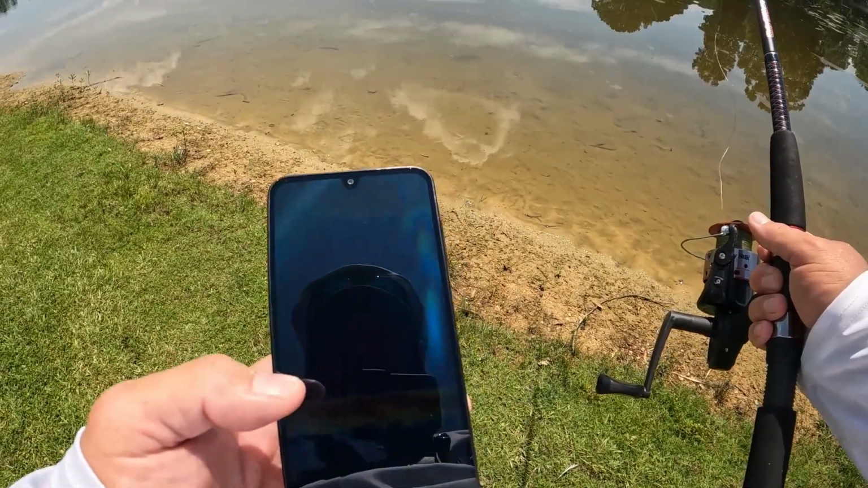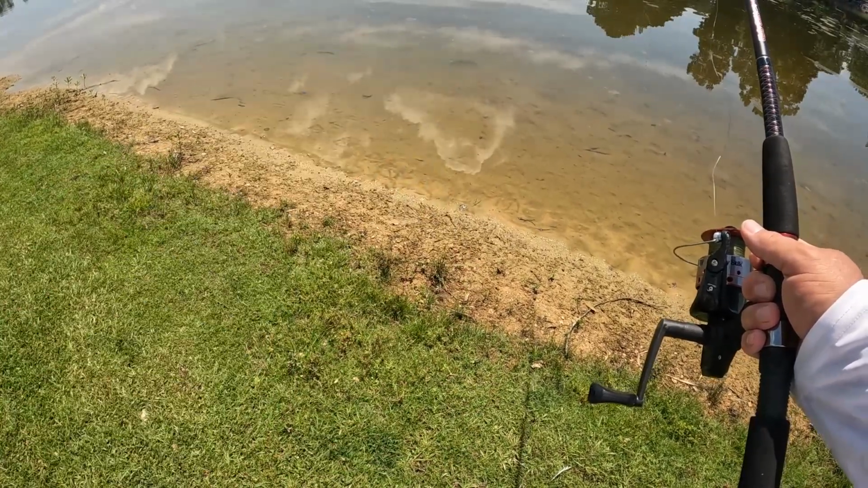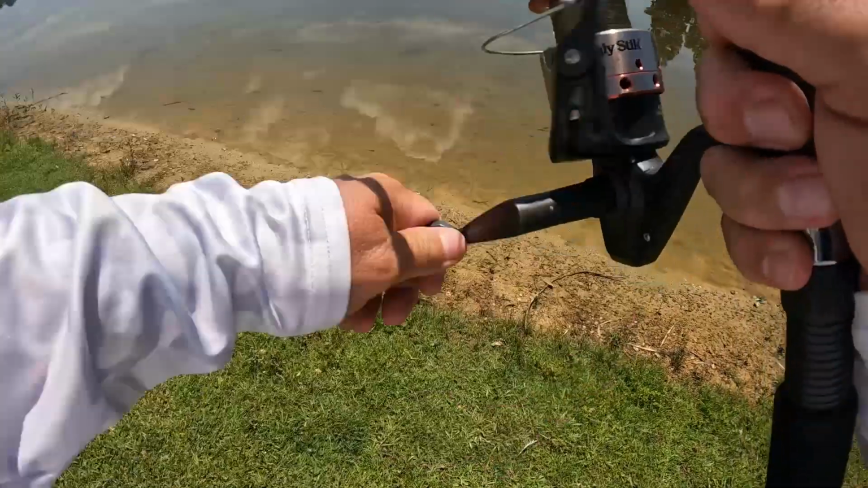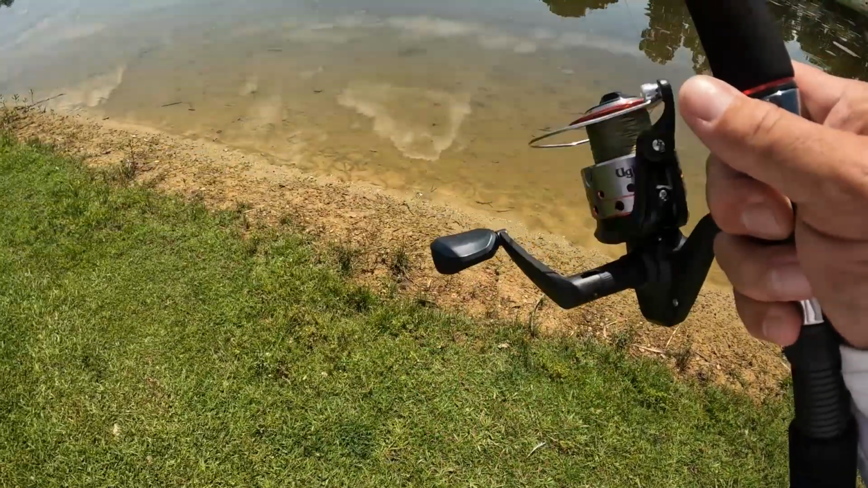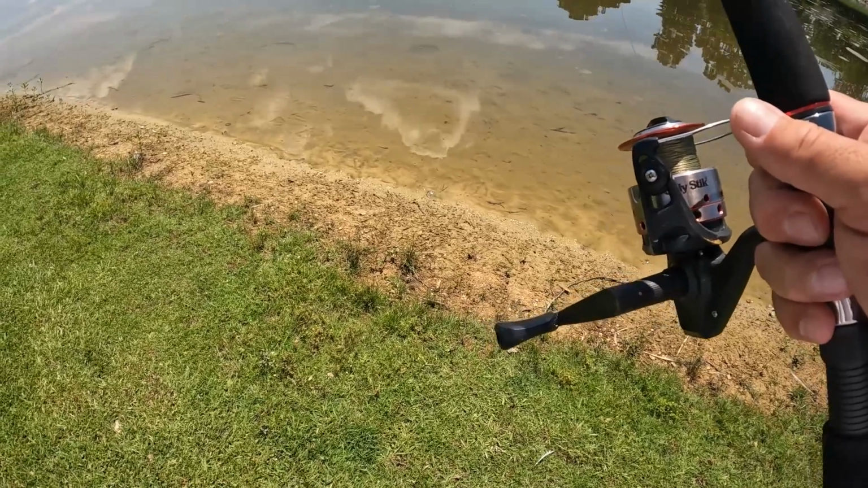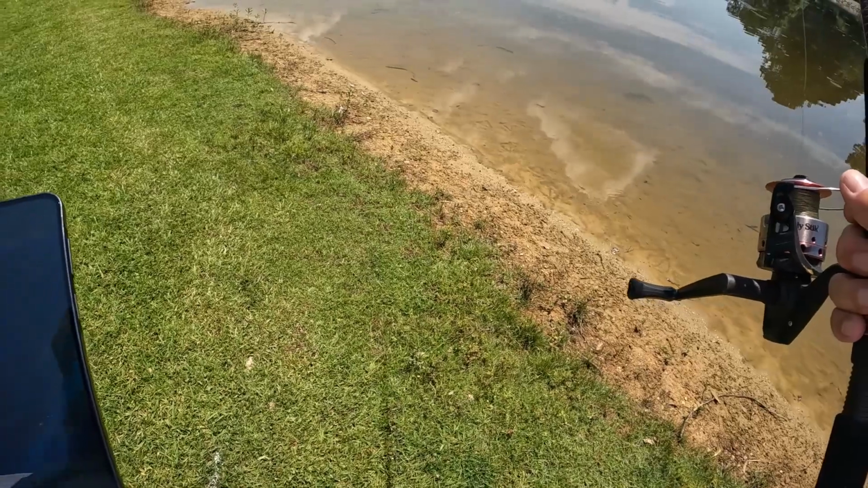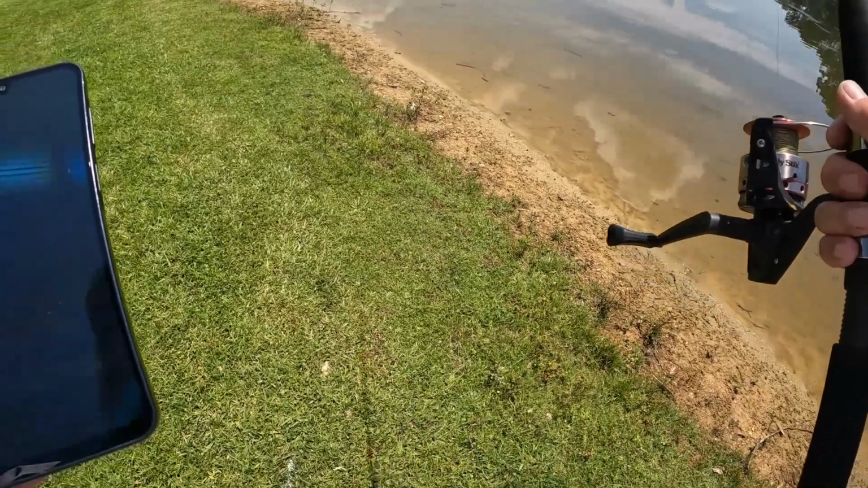So it's still pretty shallow right here where we are. All right. About 4.8 feet.